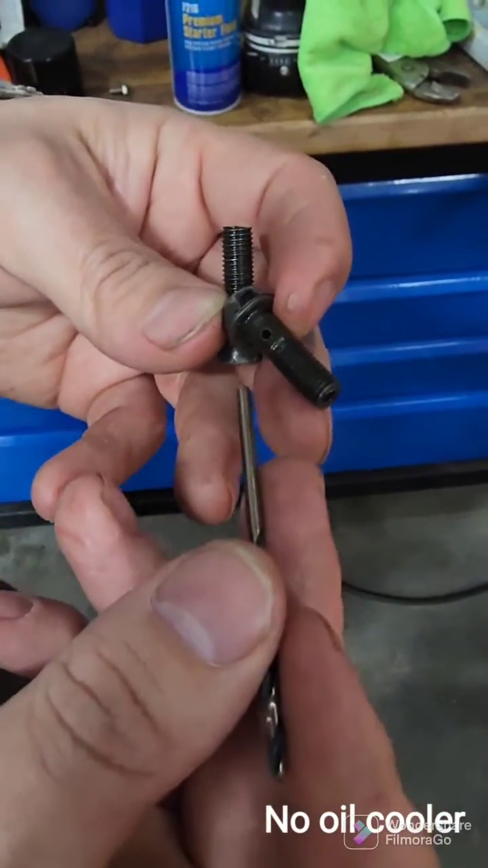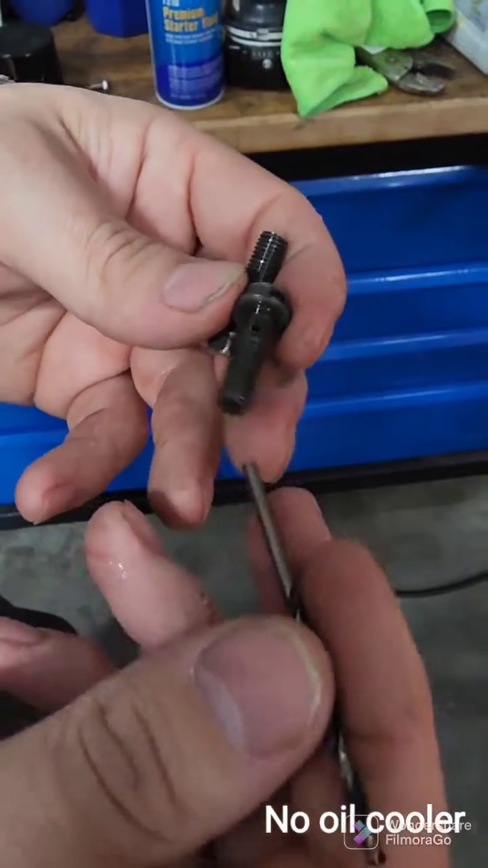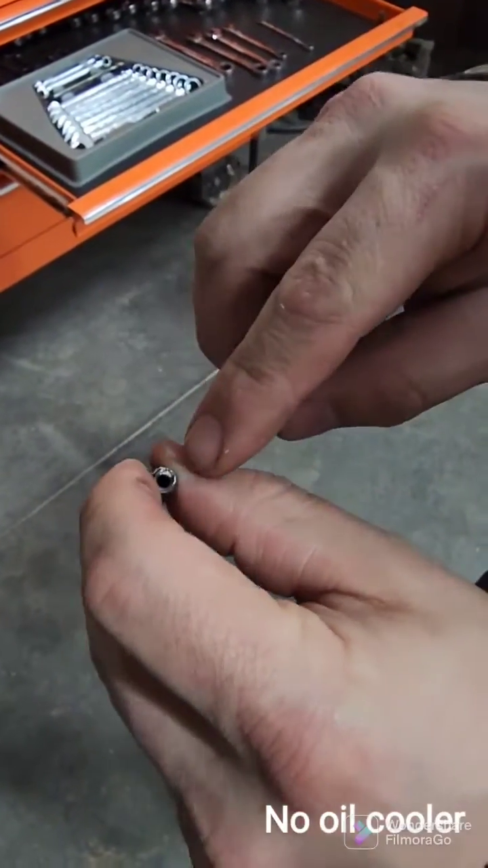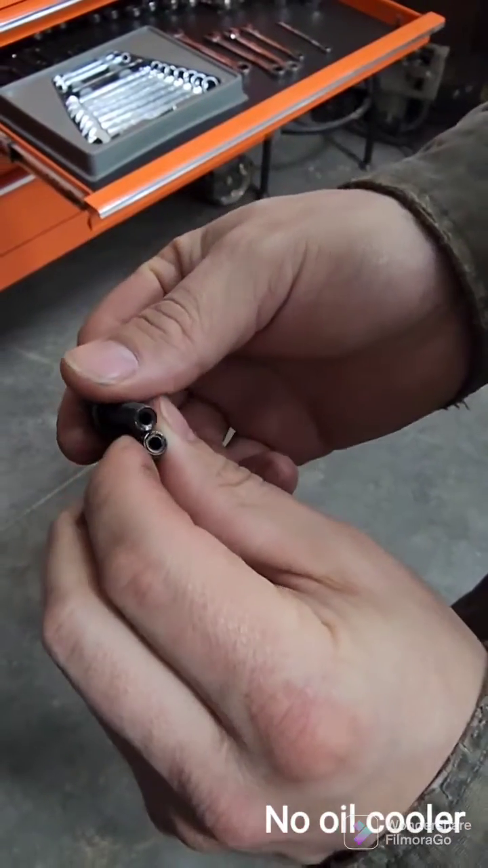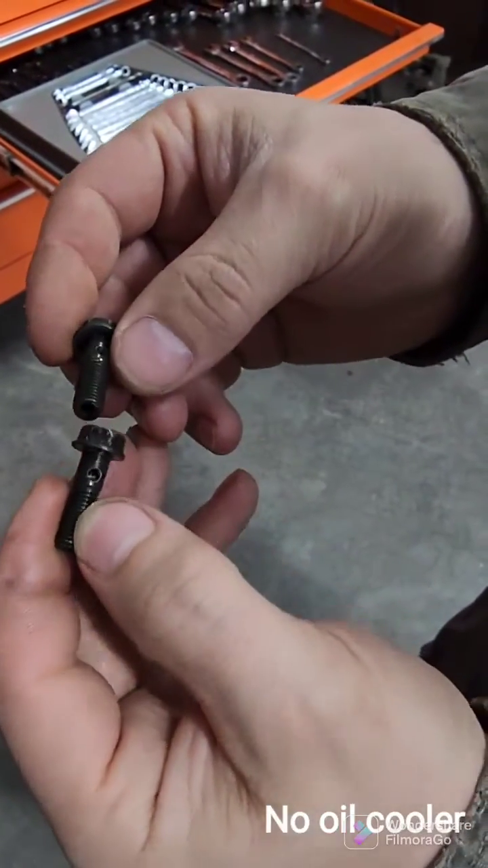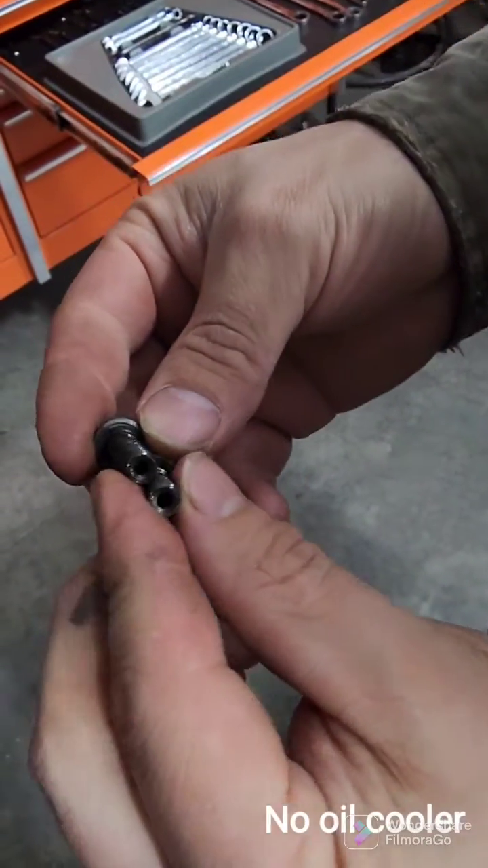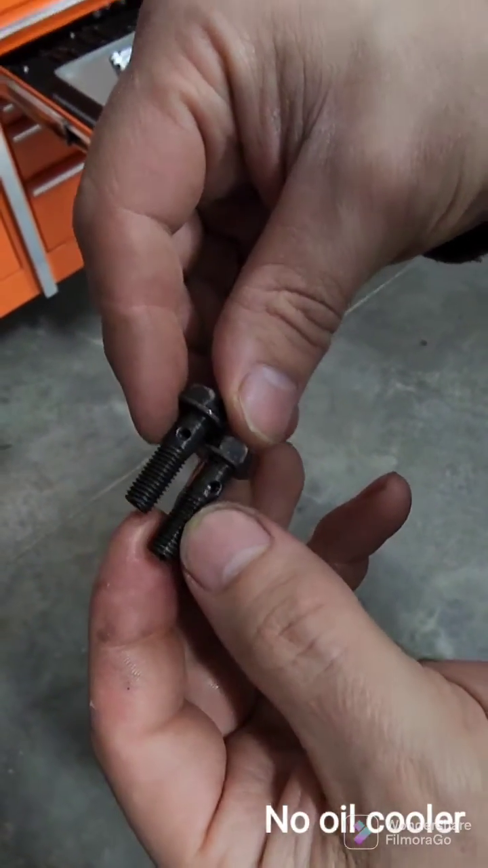So I'll make it a little bit easier and drill out this hole here on both of these little bolts. Hopefully it works out. I really don't know what I'm doing. Now both of these holes that I made are the same thickness as the existing ones on the bottom, so it's going to allow equal oil flow top and bottom. So now I expanded both orifices.